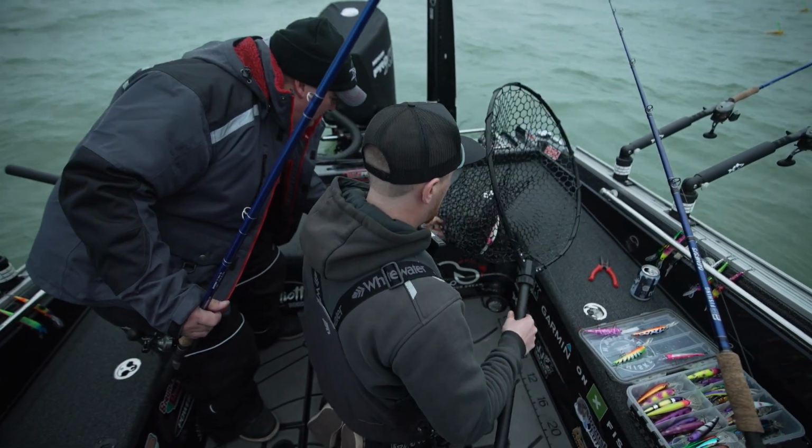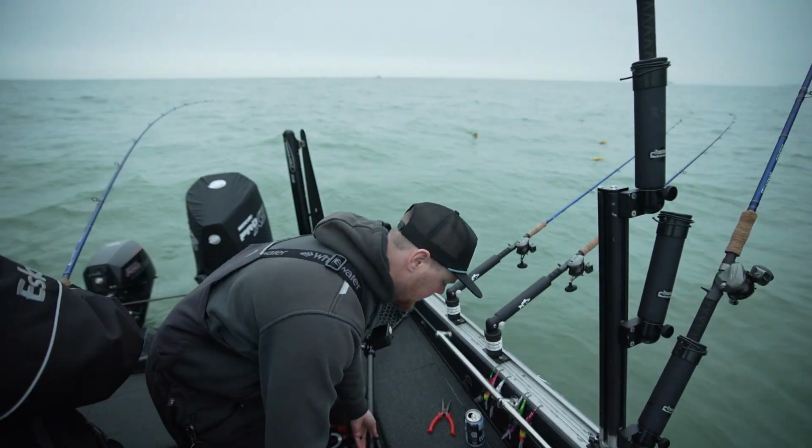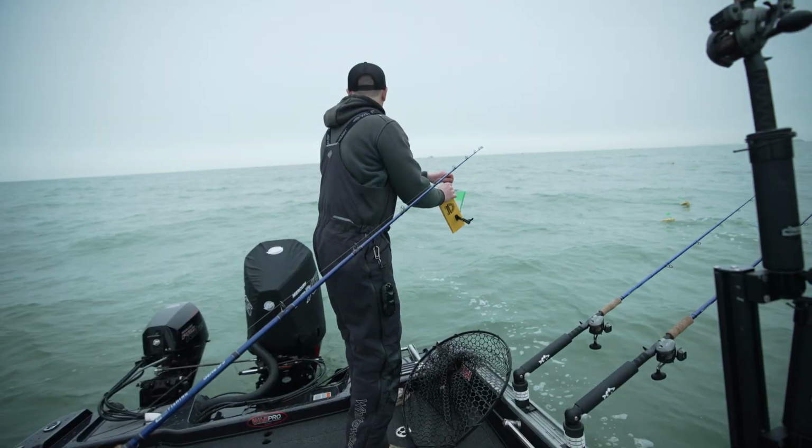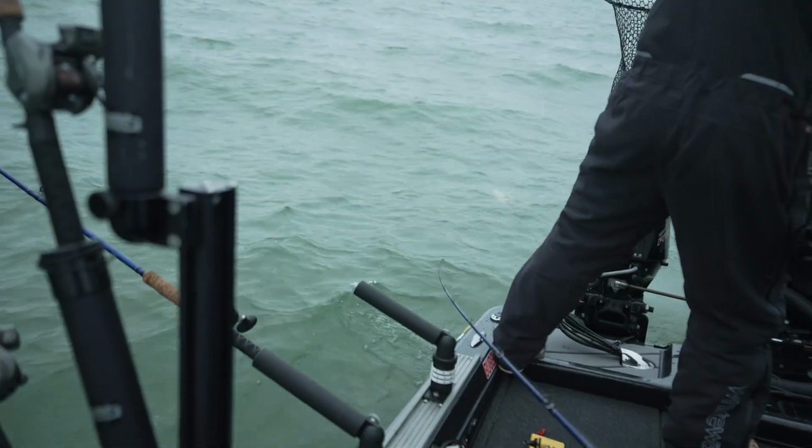So we are working on another fish, so we gotta get this bait out of the net. Boy, isn't this getting exciting. A little bit of chaos here. Snap these boards off. It's you and the fish. Feisty one.